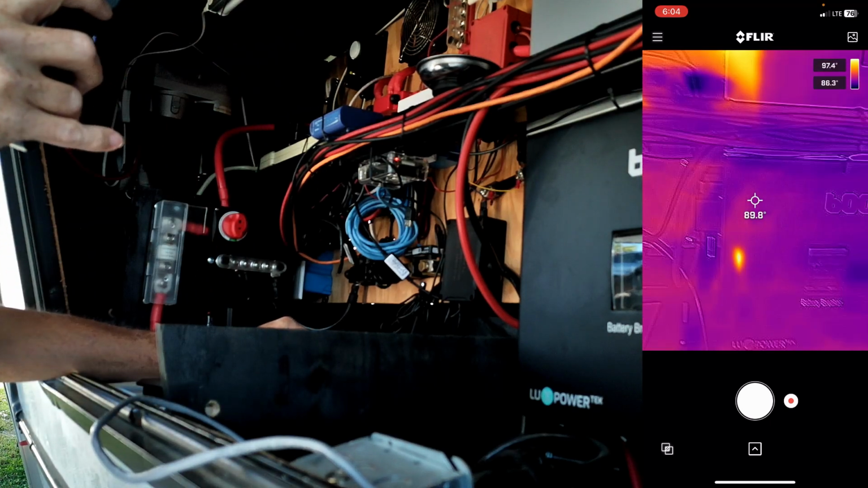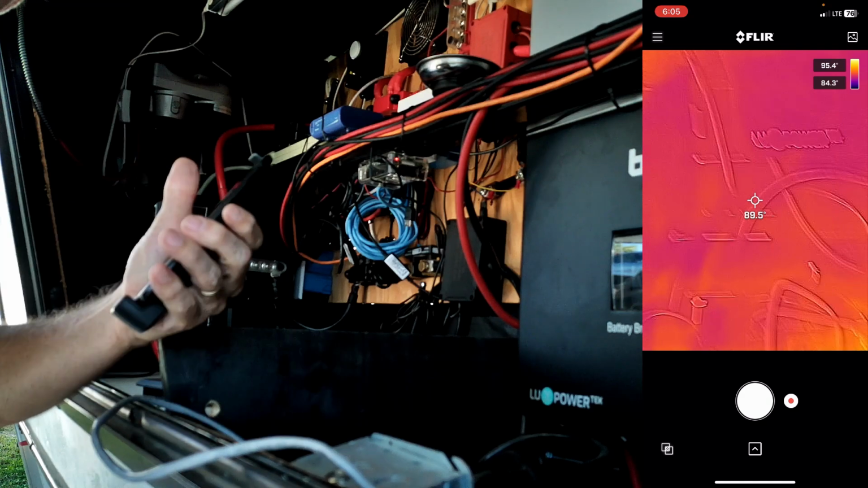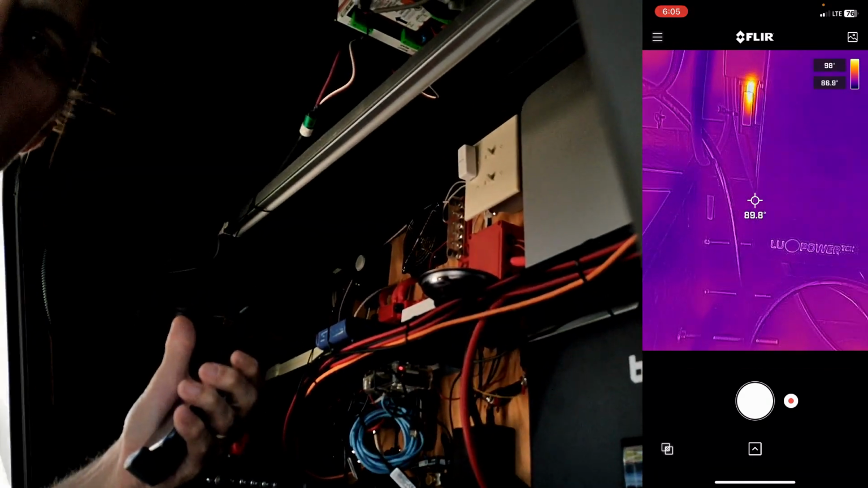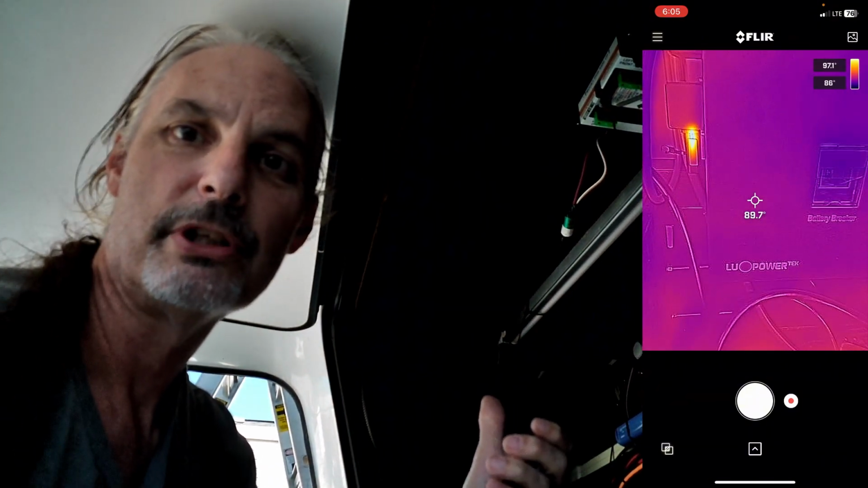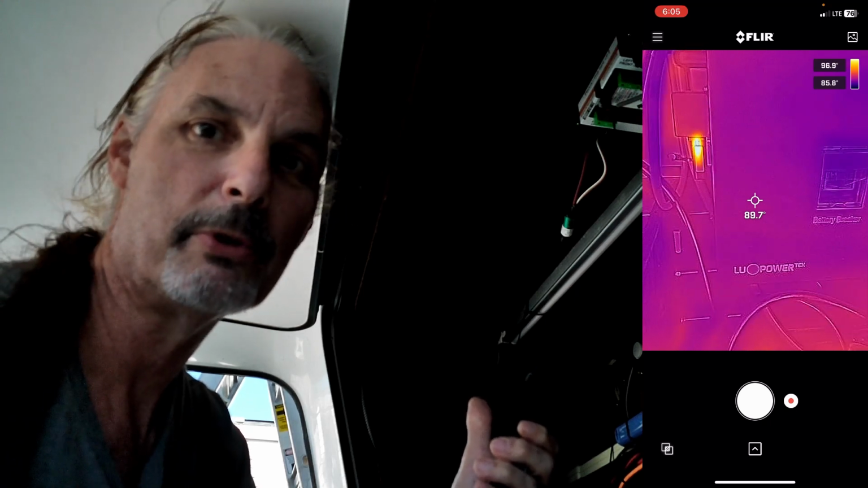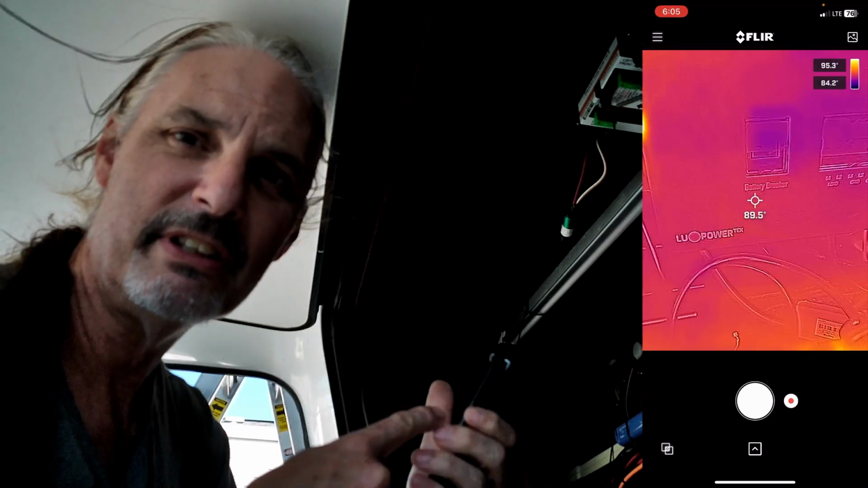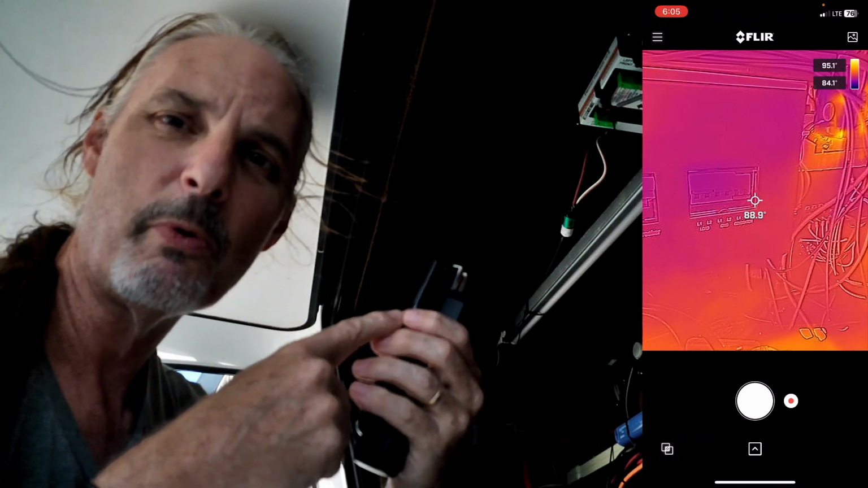But the good news is, it looks like we are pretty much all good. I don't see anything in here that's causing any problems whatsoever. That's what I suspected. That's what the meter told me. But this is a fantastic little device. I didn't go with the Pro.